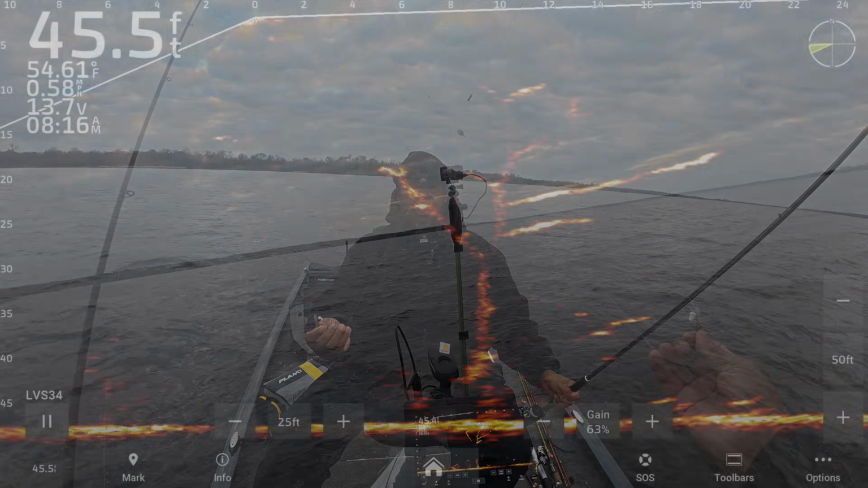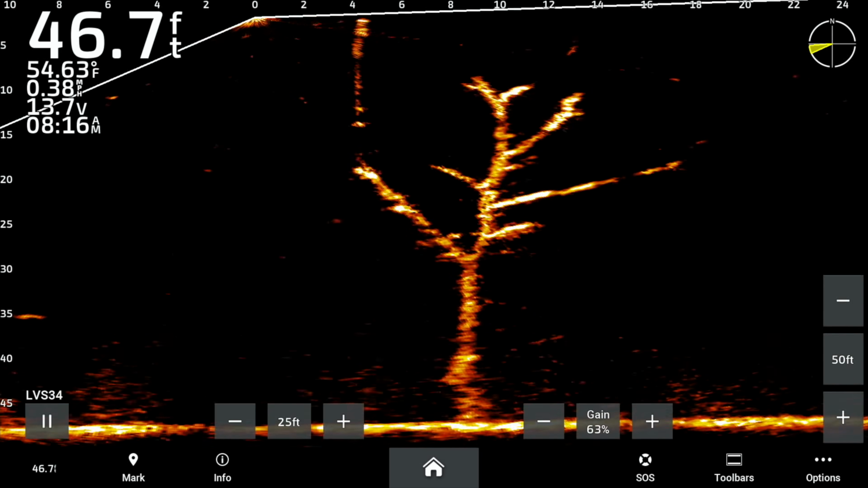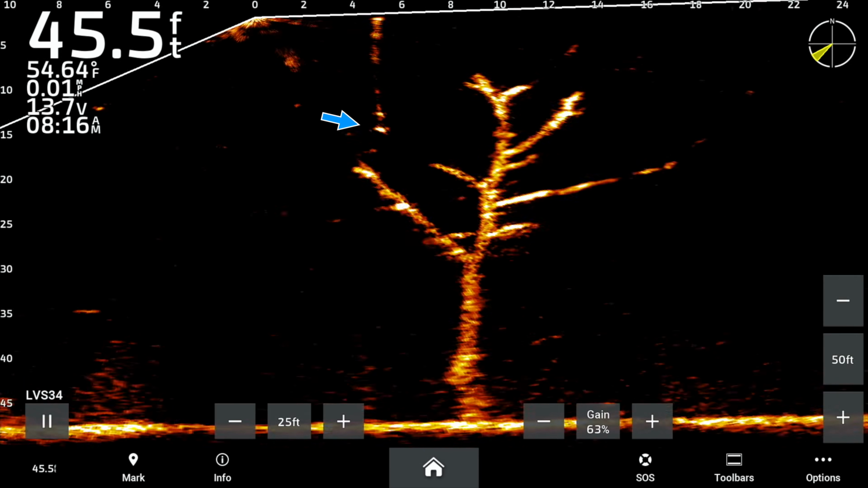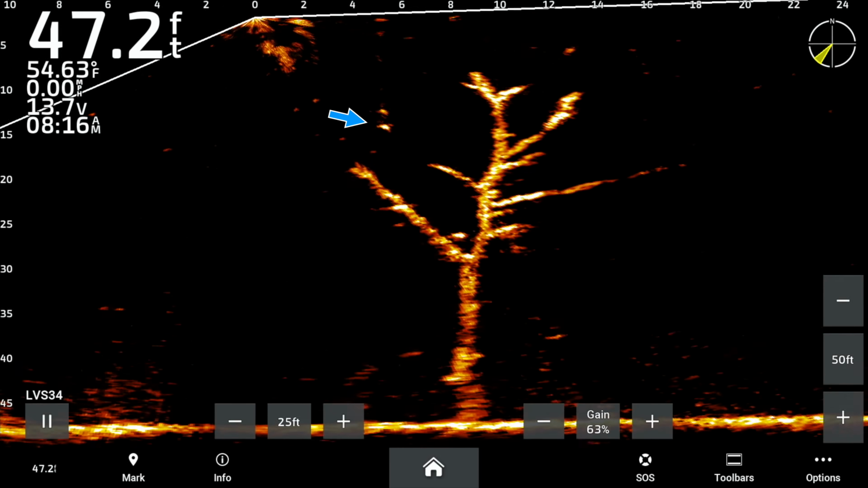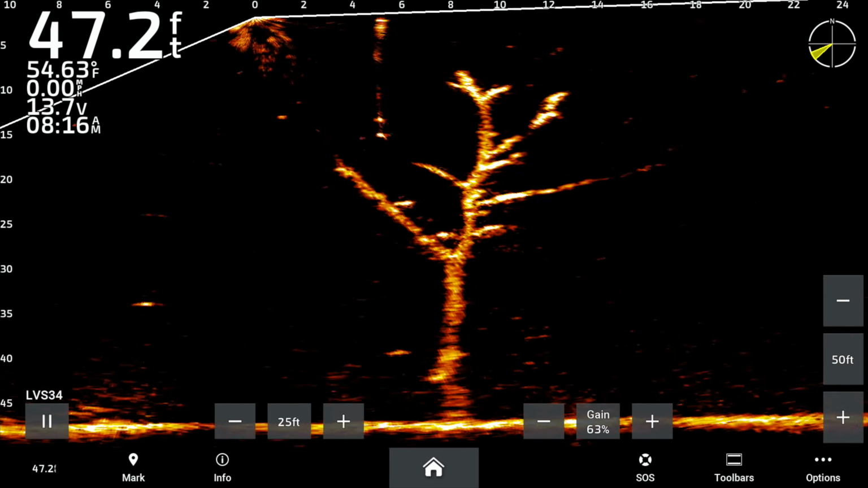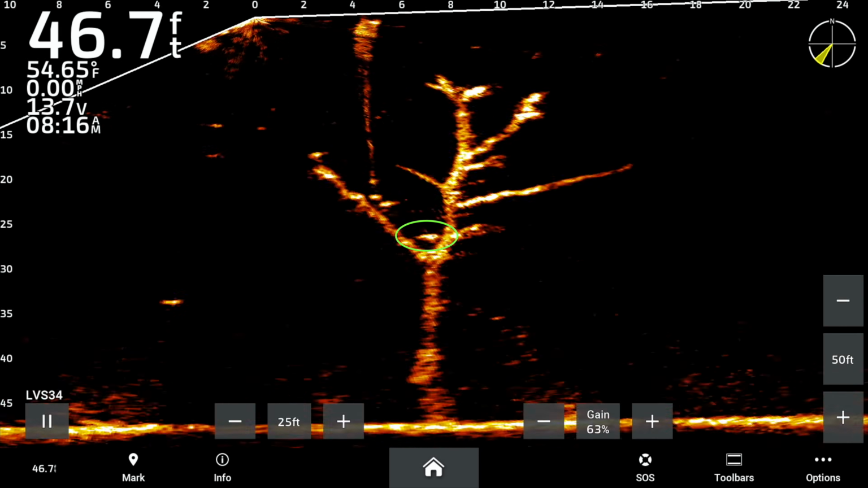And of course, we got the 1/4 ounce barrel swivel. This jig is a 1/4 ounce also. We're sitting in about 46.8, so almost 47 feet of water. So let's go get them.